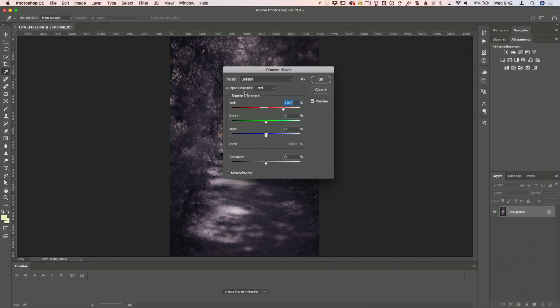So you see here we've got the output channel is red. We're looking at the red channel, and red is at 100%, and green and blue are at 0. That's our default. Green is going to be green at 100%, the others at 0, and blue is, of course, going to be blue at 100%, and the others 0. What the channel mixer allows me to do is say, you know what, I want the blue channel to be made up of not so much blue, and let's add a little bit of green into it. So you're taking data from the green channel. So what we're going to do in this case is we're going to take blue to 0 and red up to 100. So we've now converted the blue to red, and I'm going to do the opposite on red. I'm going to take that to 0 and take the blue to 100.